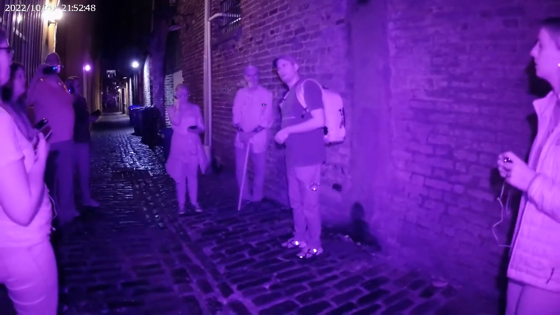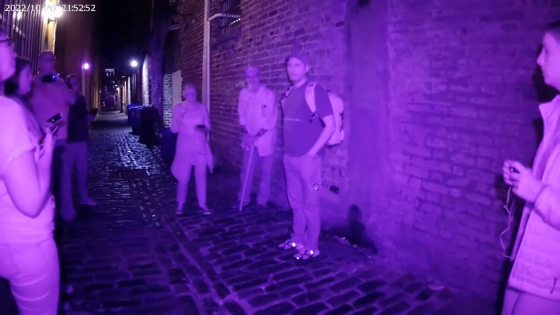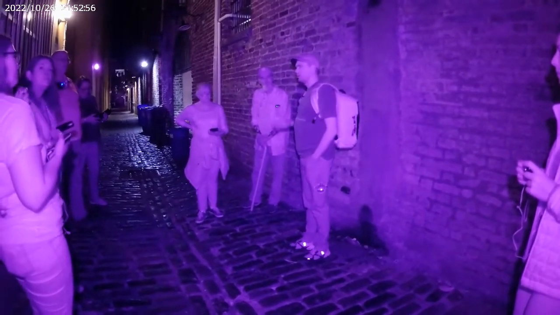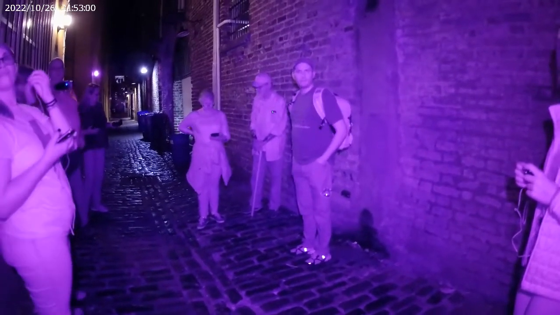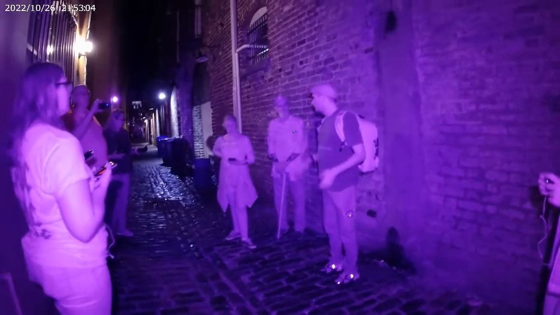I'm going to talk about that for just a second, but I want to tell you where we are first. This is Lodge Alley. This is a very interesting space. We're not going to spend a lot of time because remember, we're on a loop. Those of you with cameras, both recording, you guys are all right, perfect. If people walk by, you're going to see some of the workers just aiming another way.